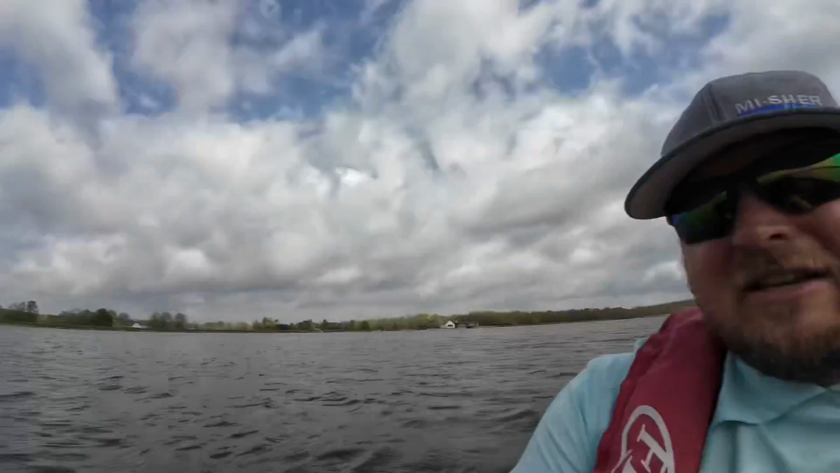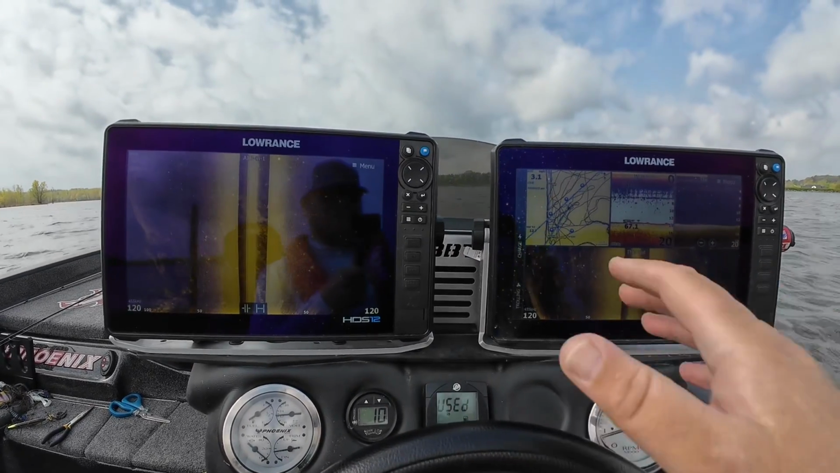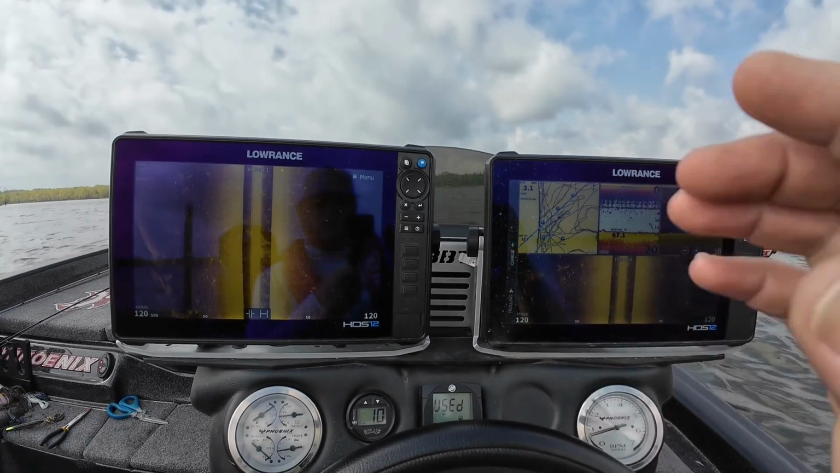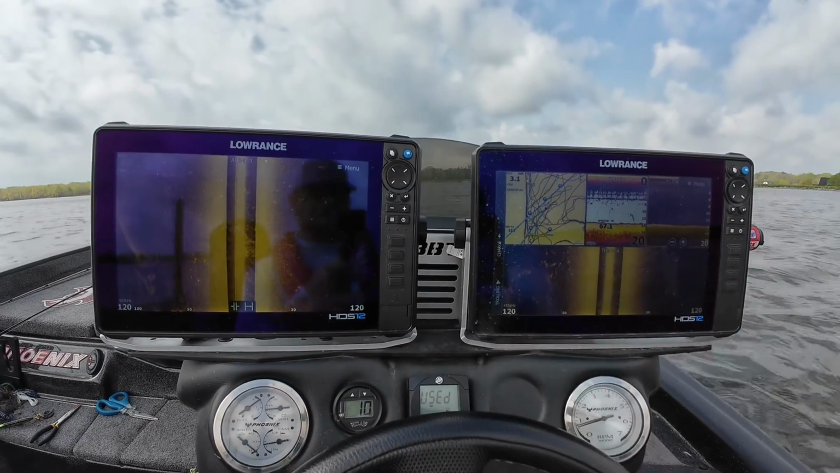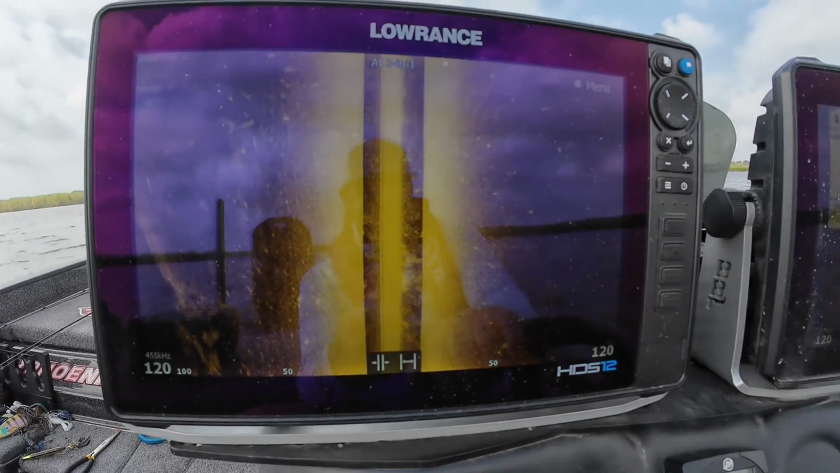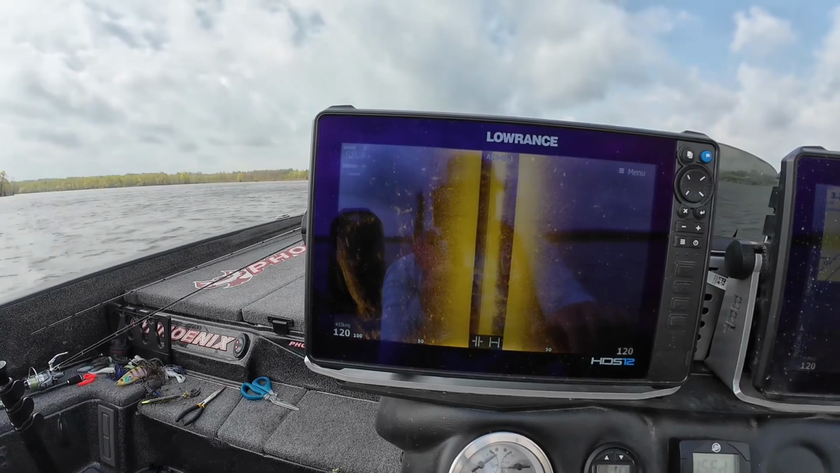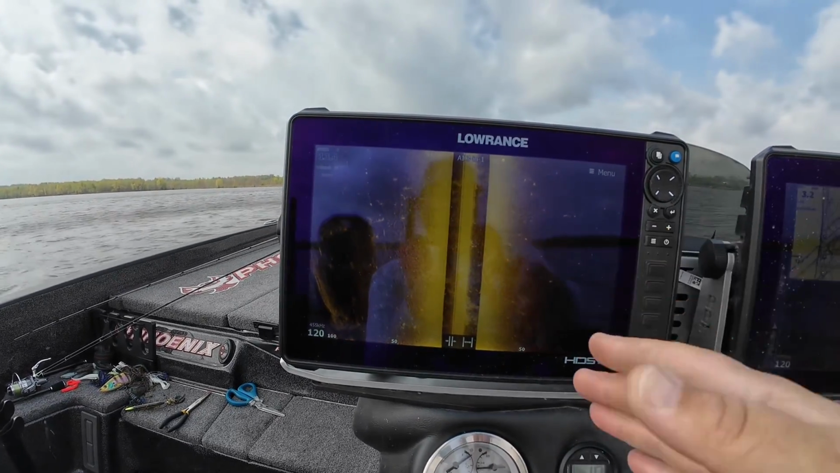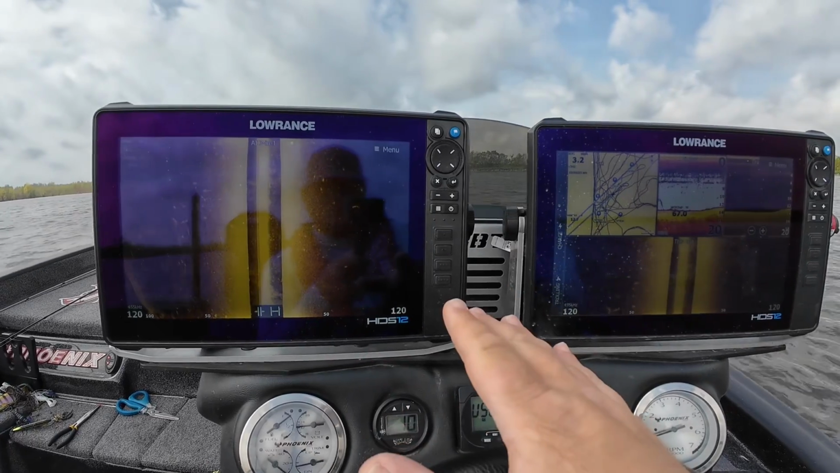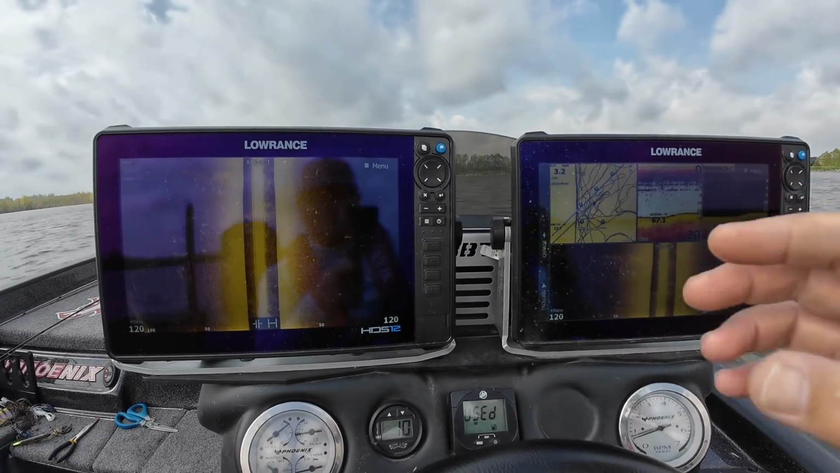So what I wanted to do today is kind of break down how I use my LOWRANCE system here. I've got two LOWRANCE HDS 12 Pros on the console that BassboatElectronics.com installed. They did a phenomenal job, really clear images on my side scan, down scan, and 2D. And I just want to kind of run through how I utilize each type of sonar to find fish and to really fine tune a spot, you know, in my approach to a spot.